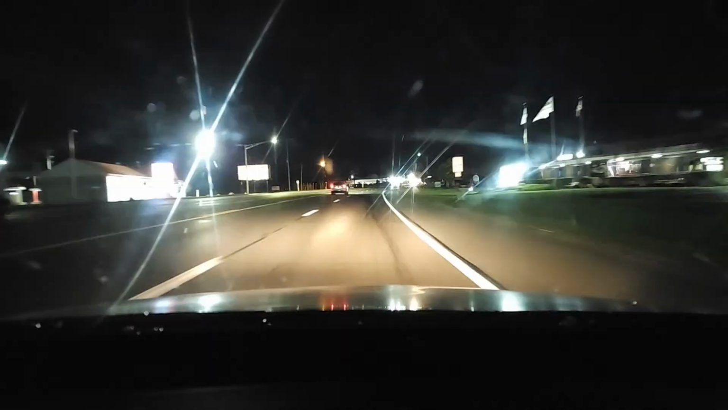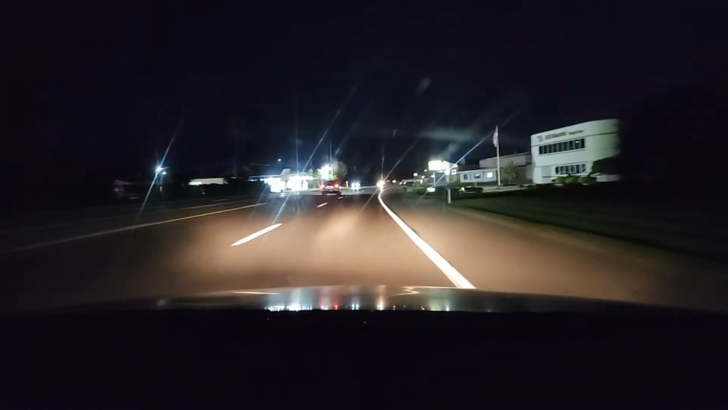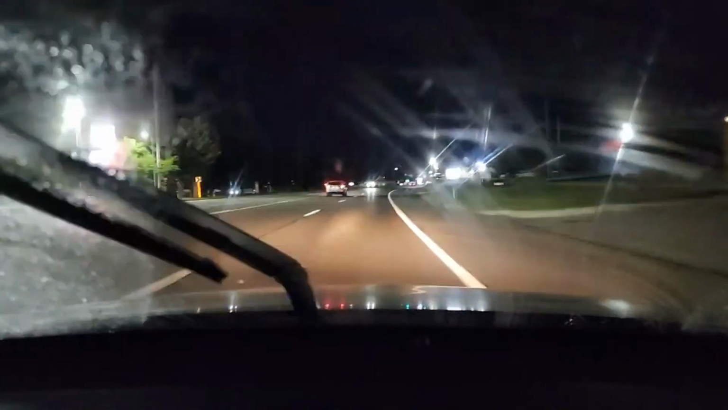Clean this off a little bit. And that's what it looks like. It's a little better. All right, that's a little bit better, but that's what it looks like when your windshield is not clean. It's a little hard to see. And that's really my windshield. So let me hit it again.